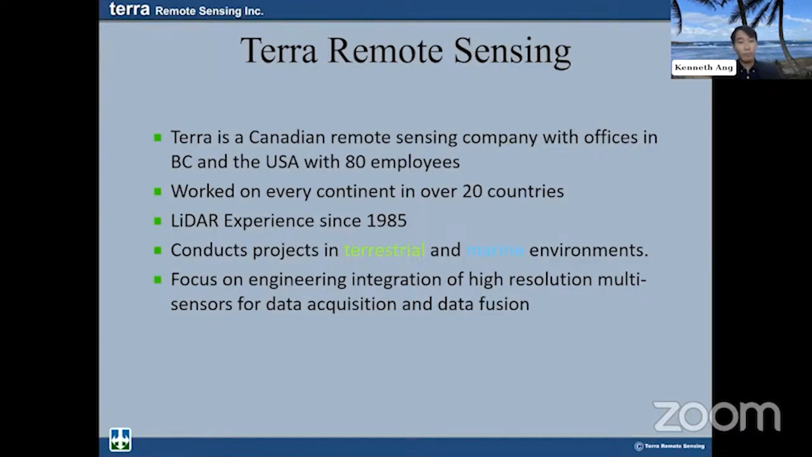And what we really bring to the table in the market is our focus on integration of high resolution multi-sensors for data acquisition and data fusion. What that means is we are able to take ground data sets from our LiDAR systems, from the marine systems, any sort of terrestrial laser scan or ground surveys, and fuse them all together into one comprehensive data set for our clients to analyze and use. So that's our real niche there, apart from being able to really understand what LiDAR is.